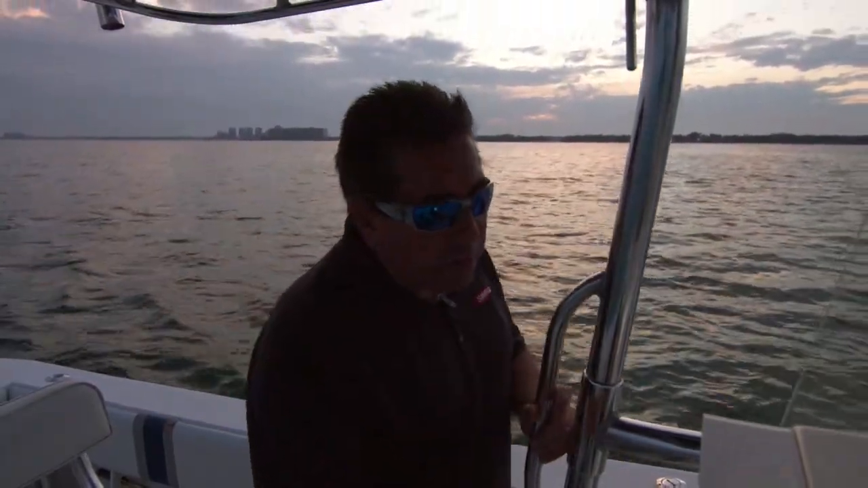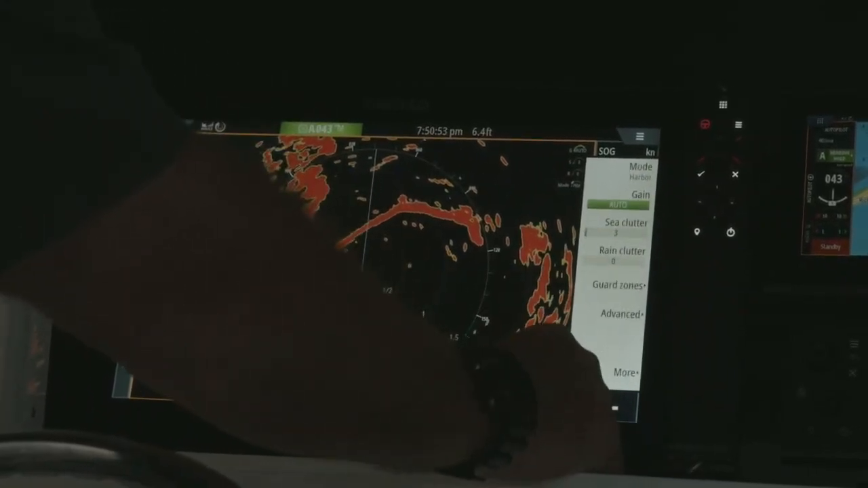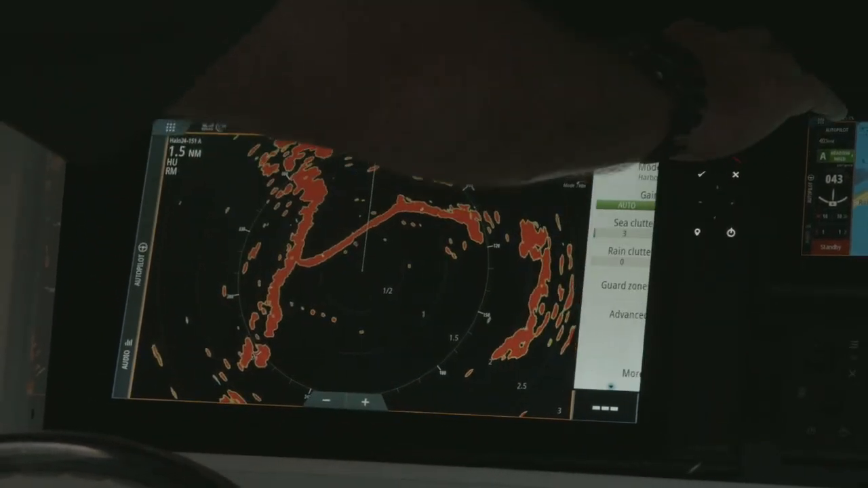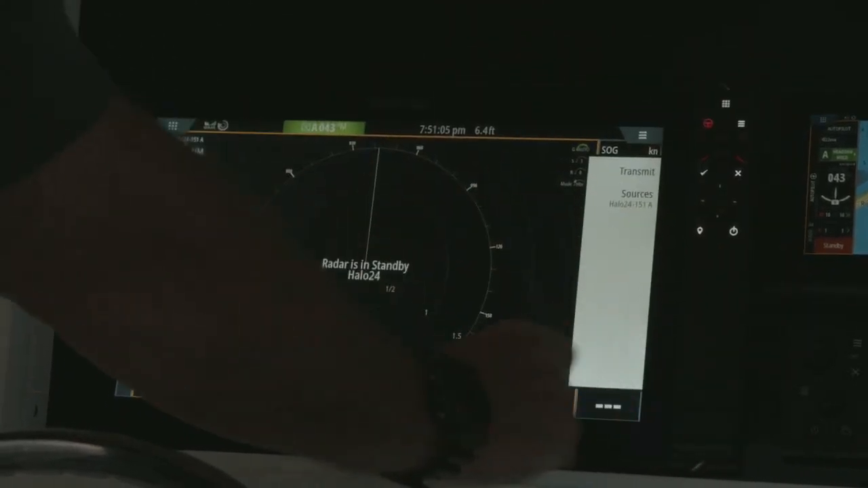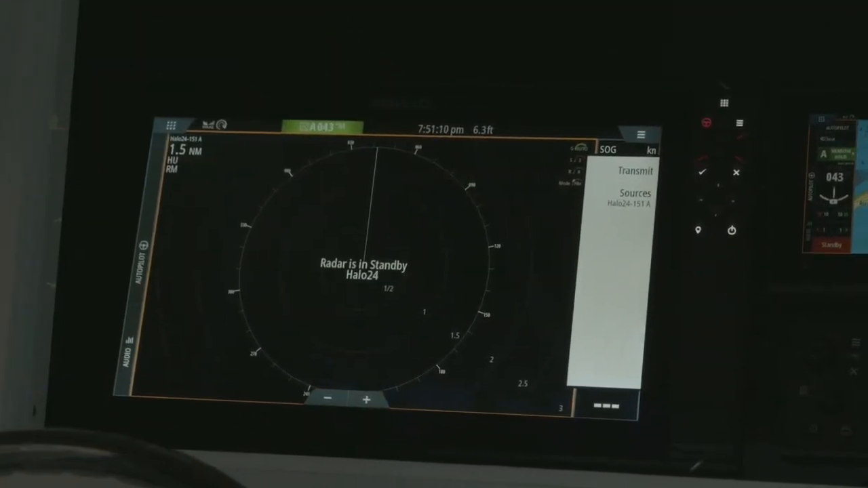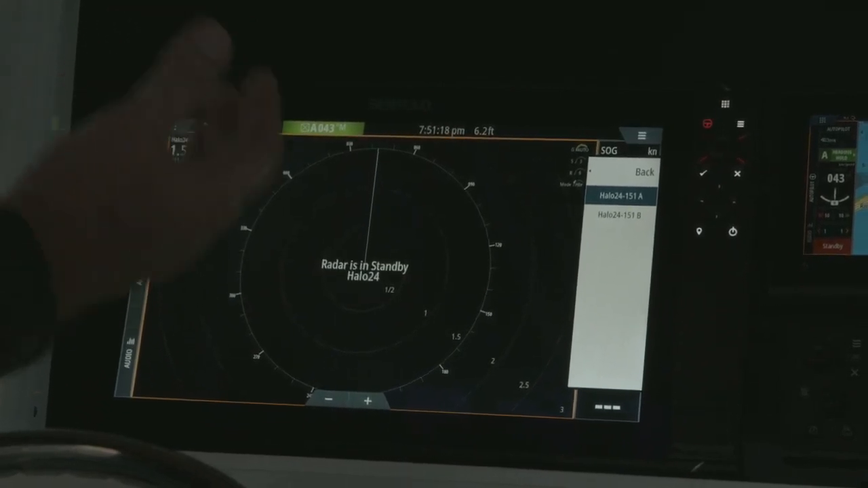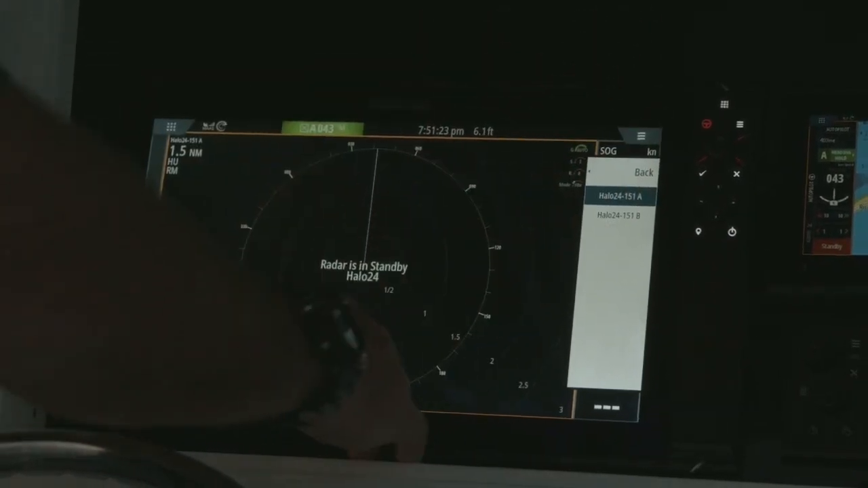So what we'll do is, if we go back to the screen, the first thing I'm going to do is go to standby. And when I go to standby, you notice you've got the word sources. With sources, you go in and select which radar you want on which screen. So in one display, I would do Halo A. In the other display, I would do Halo B.